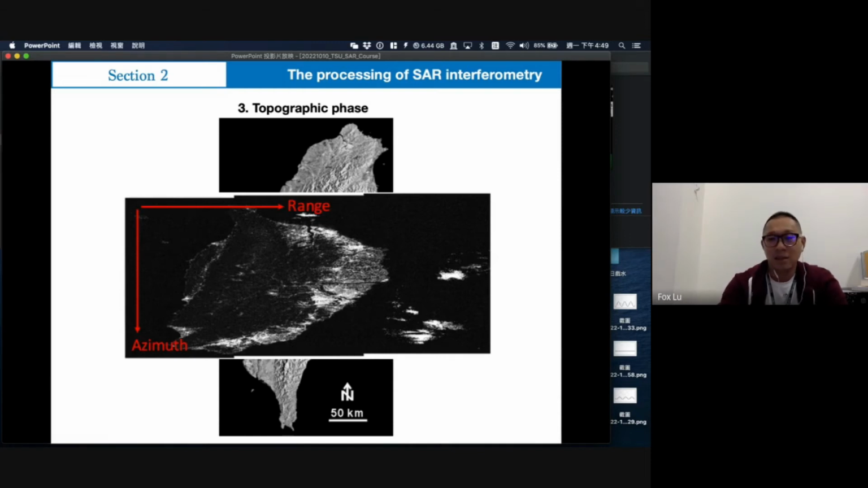It's not the image you expect. The top is north, the bottom is south, and Taiwan becomes shorter and fatter because of the right look angle. So we need to put this information back to the satellite, to tell it how the topography affects your look angle. That will help us remove the topography effect.